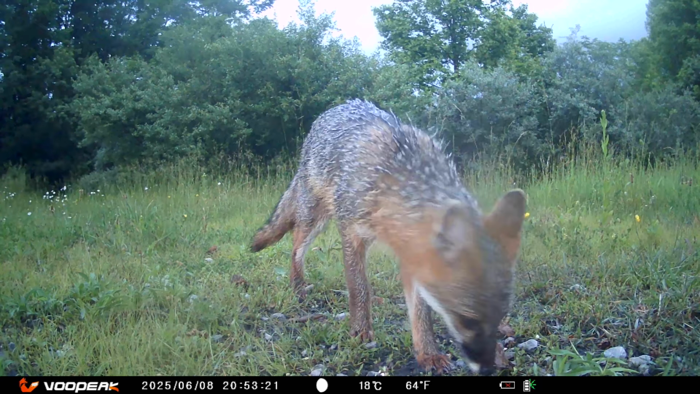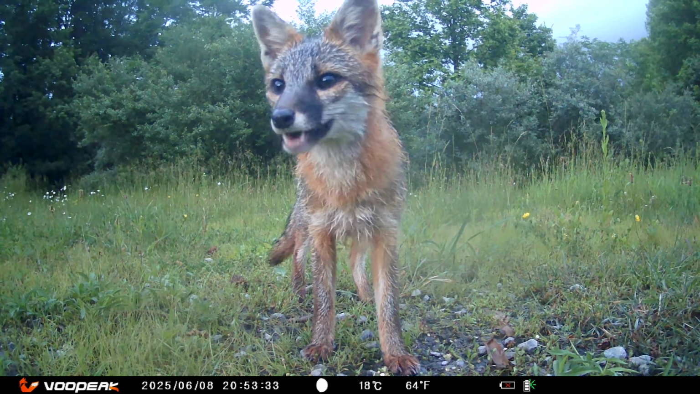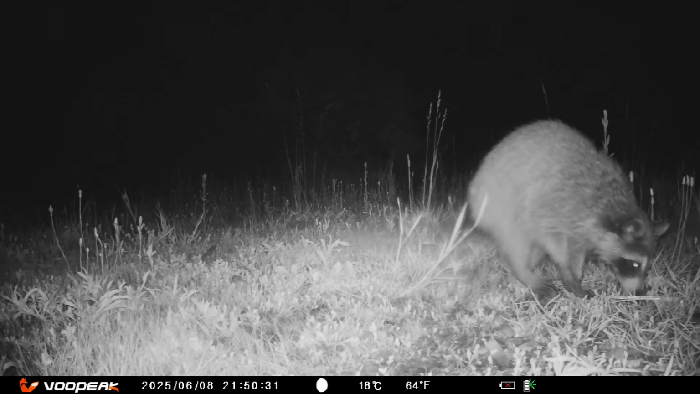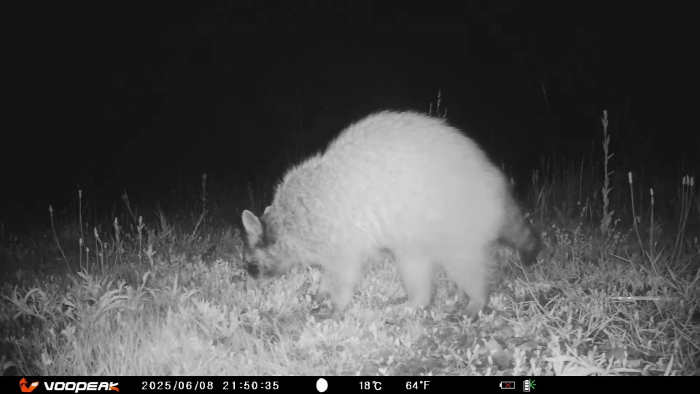Even the fox braves the wet weather. Isn't it cute? Is it a young one? Frantically searching for anything it can find. I feel for it. It missed the food. Is it the mama? Hopefully it finds something.